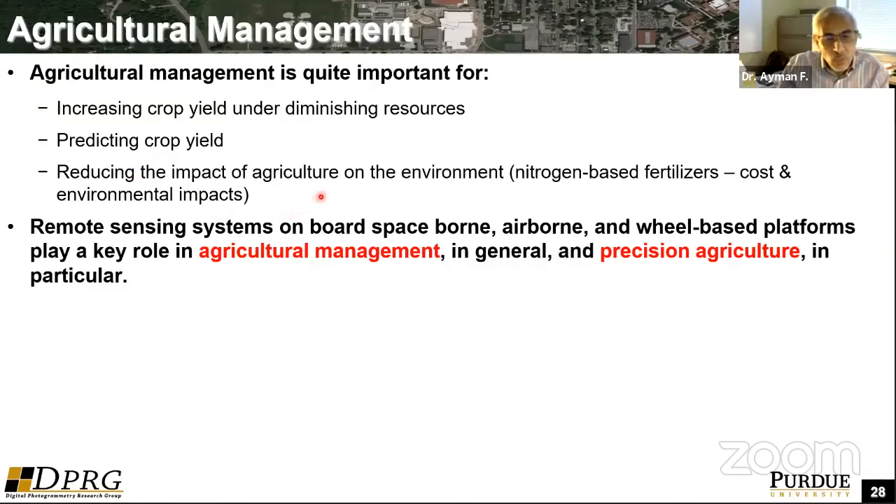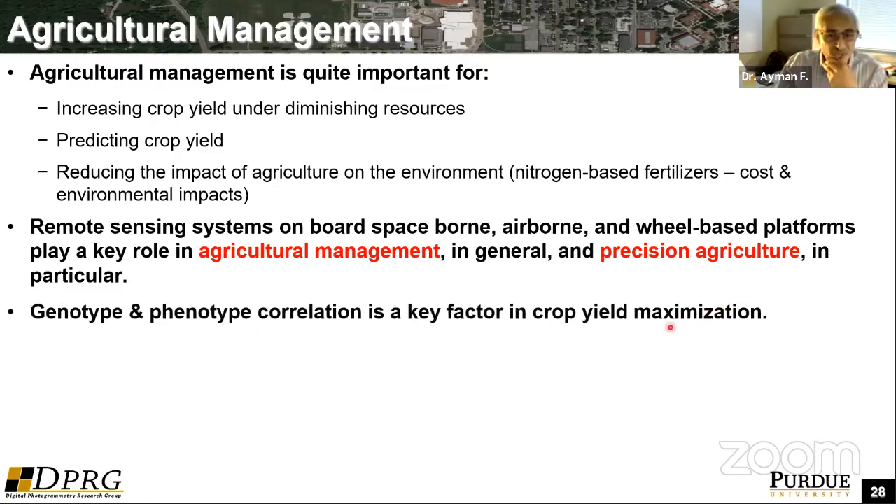At the same time, we are also trying to reduce the impact of agriculture on the environment, for example, excessive use of nitrogen-based fertilizers or excessive use of water. This is something that we would like to avoid. So we can use remote sensing systems on board airborne systems or even ground-based systems to provide important information for agricultural management and precision agriculture.